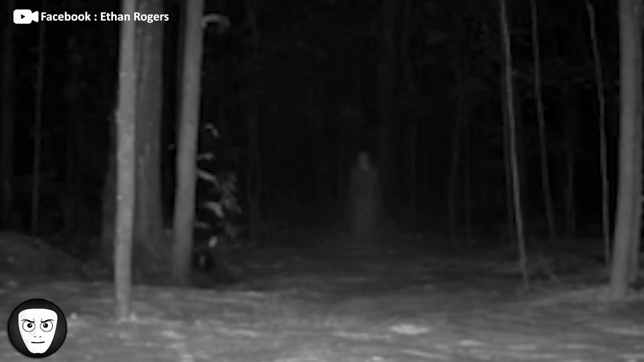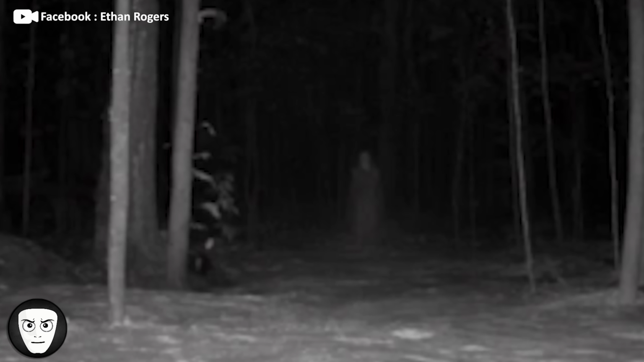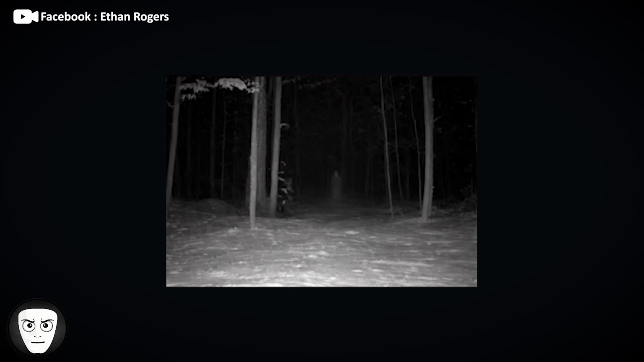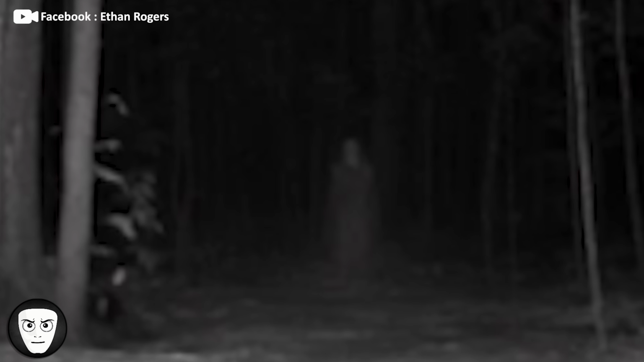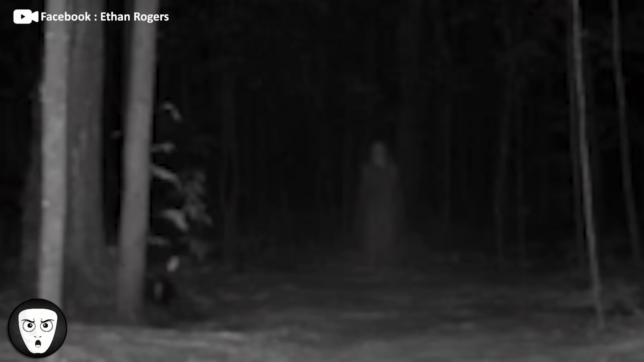Standing in the middle of the frame was a pale, blurry figure with what appeared to be a human-like shape. What caught people's attention was its unusual appearance. The figure seemed almost translucent, making it difficult to tell exactly what the camera had captured. According to the person who shared the image, the camera was located on private property in a very remote area